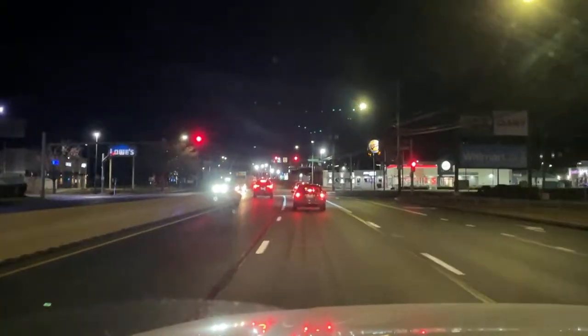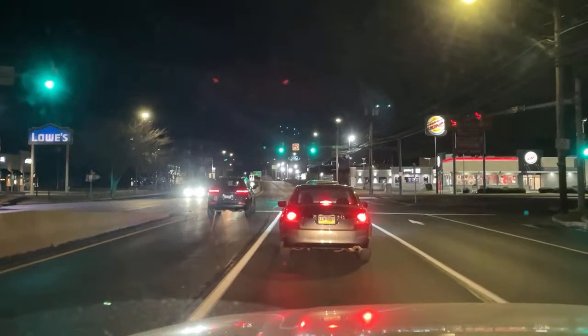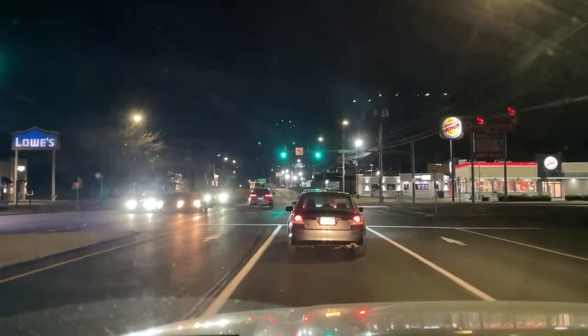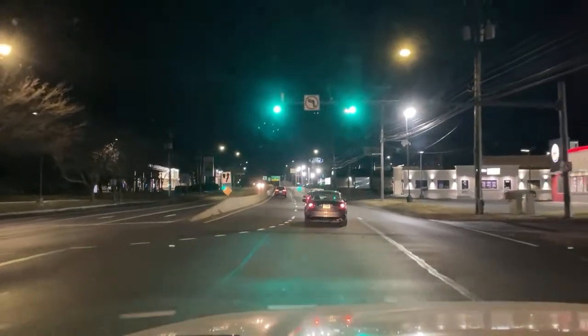Power looks like it's out on this block. Okay, I'm gonna put that in the secondary location then. Yeah, when I pull over up here, I'm going to take a look at that.